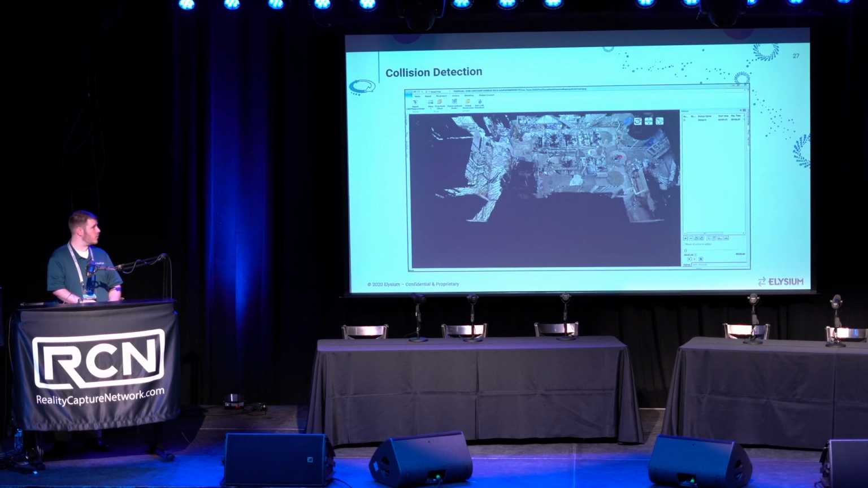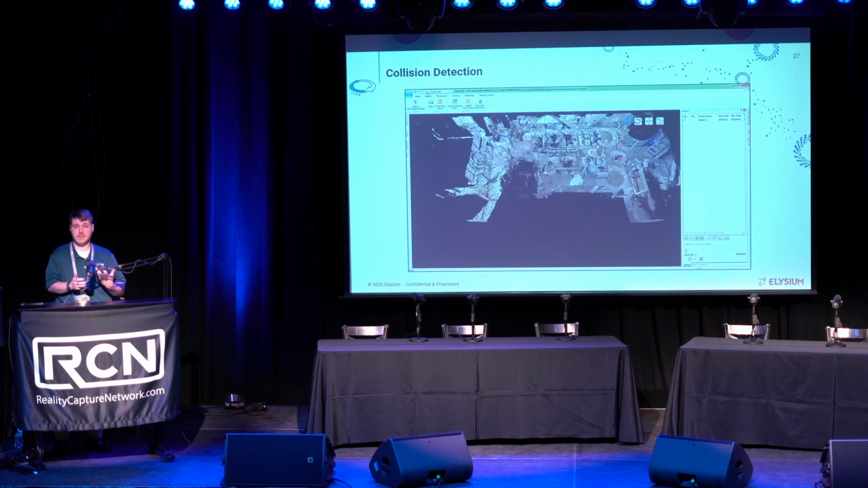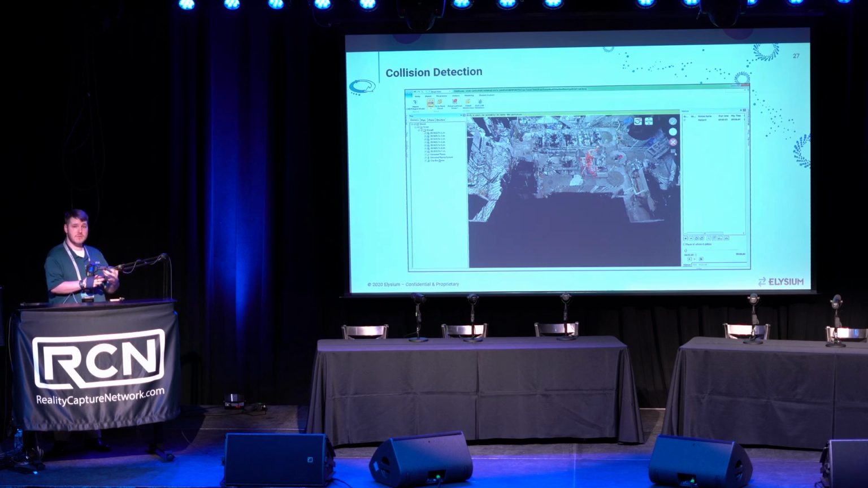So here's another example where a user has the ability to take a mesh model that was generated from the point cloud. Maybe in this case, the user doesn't have the precise model already available that they can use to just pull in and do these analyses. We've got to use what we have. So in this case, the user can take the point cloud, segment it down into the pieces that they need. So in this case, an old piece of equipment, a pump, and then turn that into a mesh